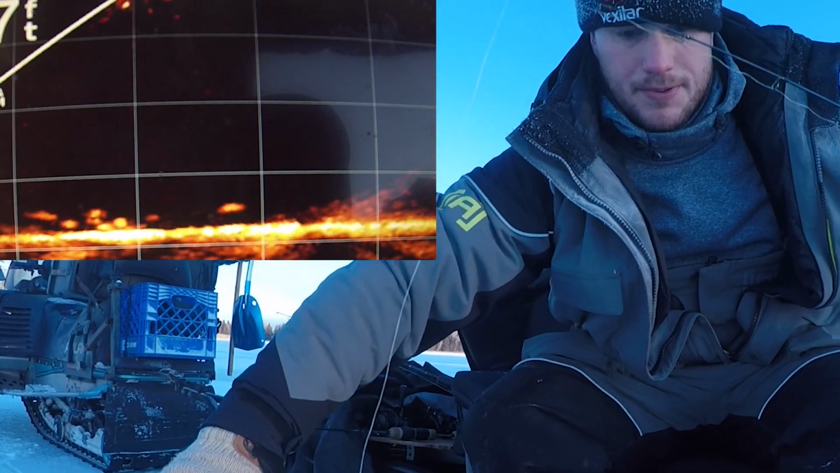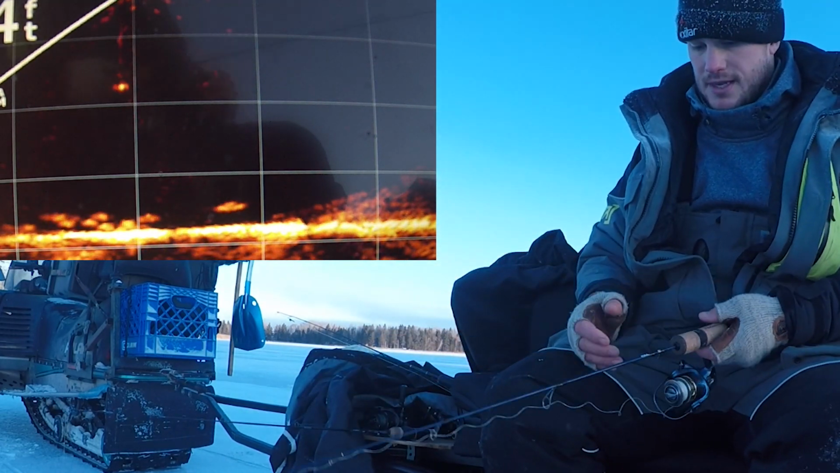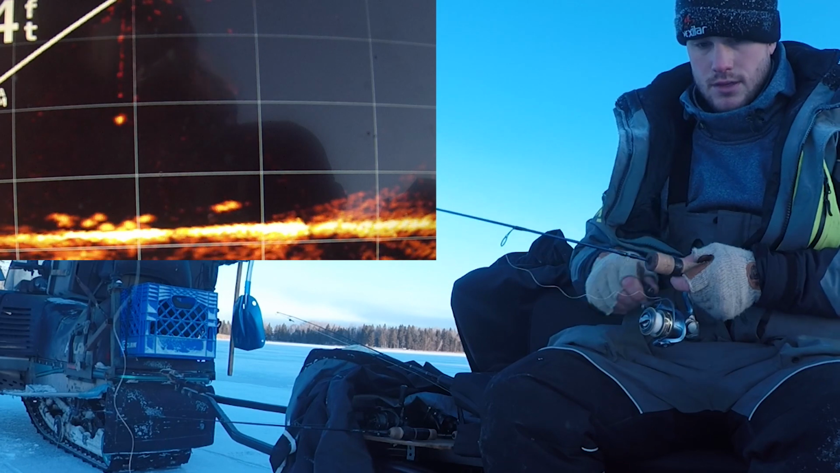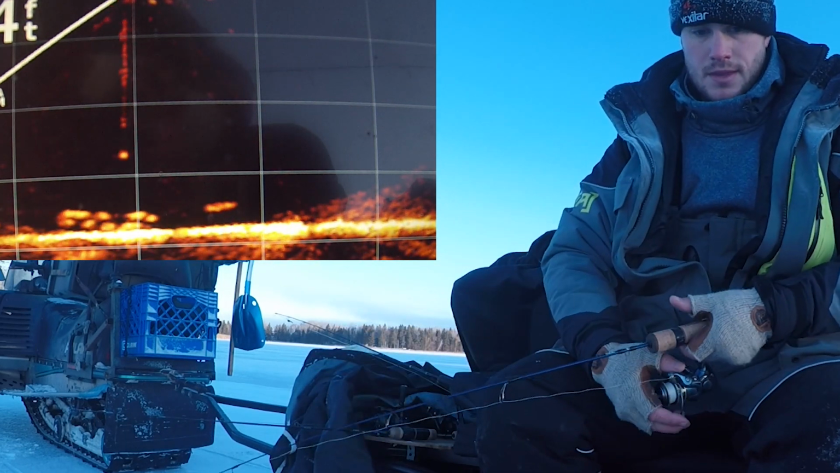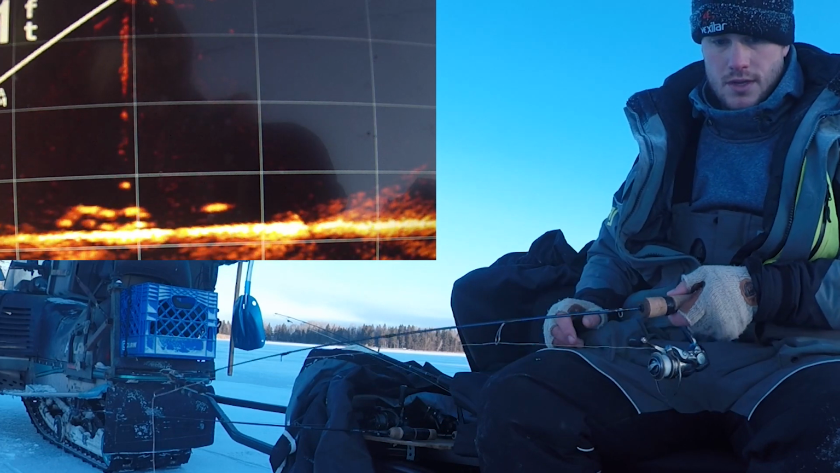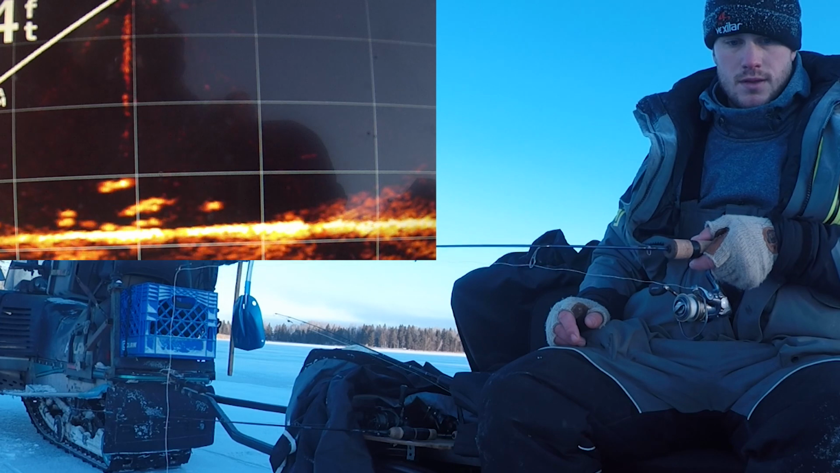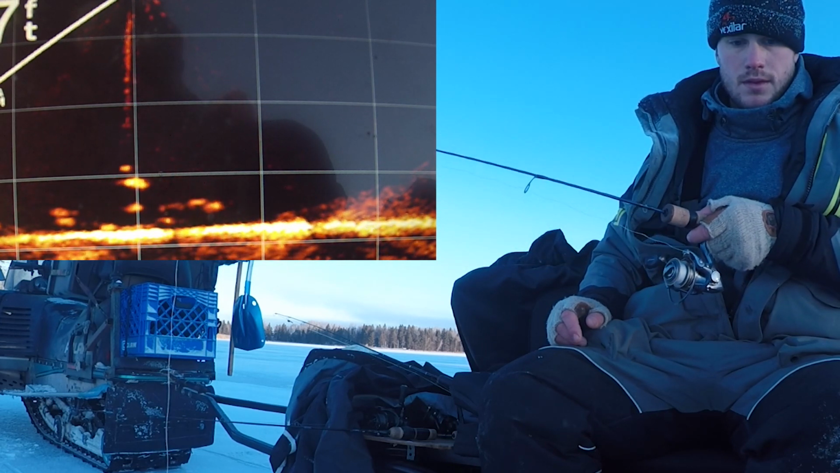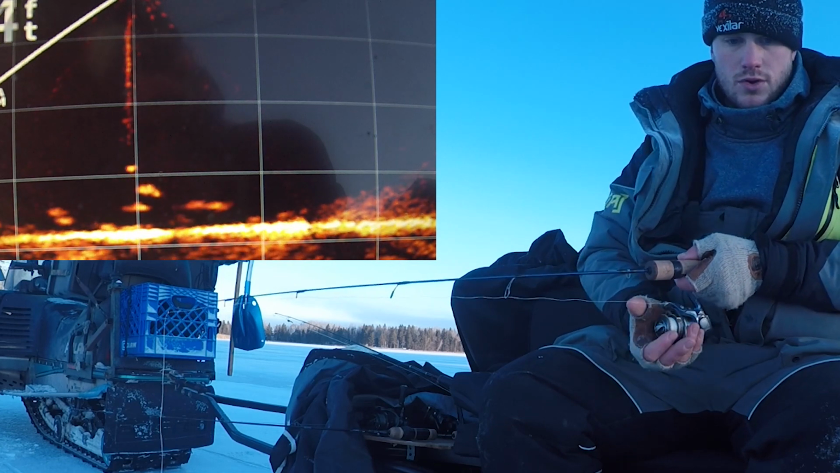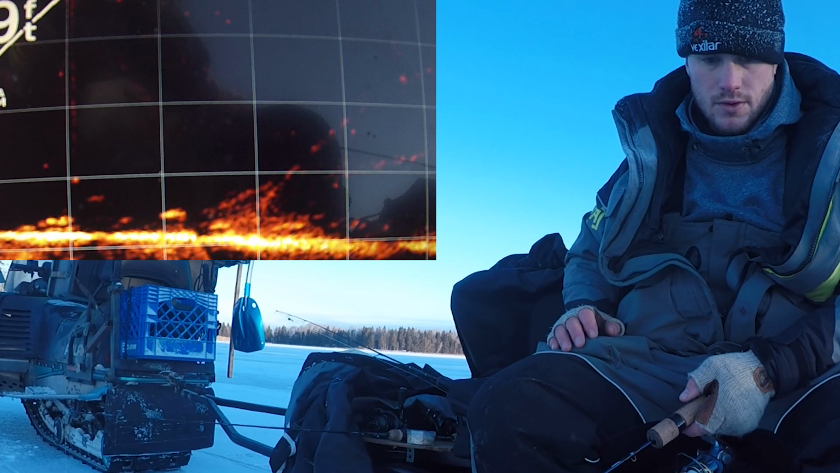I switched it up to my plastic and my tungsten jig. See if I can get that down there and trigger any more bites. Everything is so cold. Oh, there's quite a few that wanted it already. See if they'll commit. Oh, come on. Oh, my reel is just frozen solid. Oh, that one liked it.